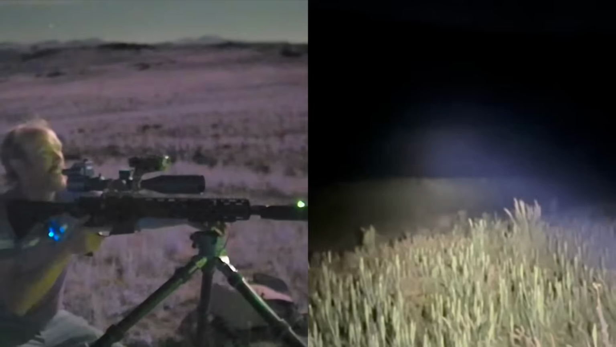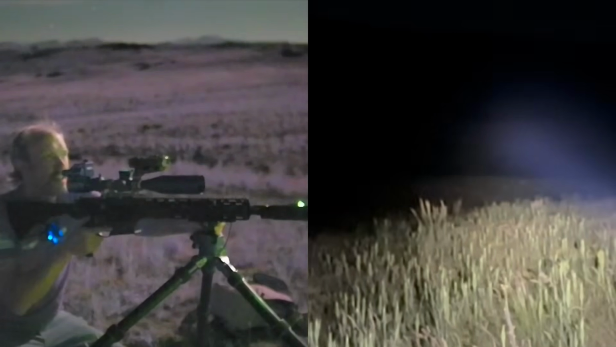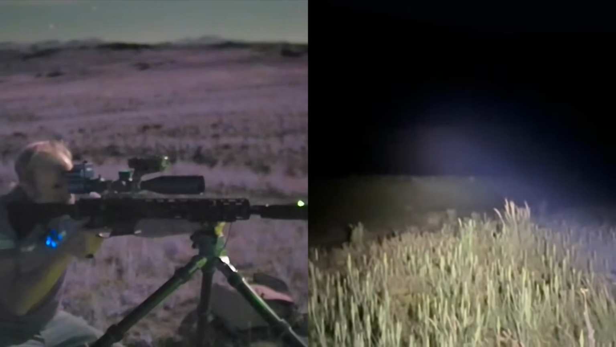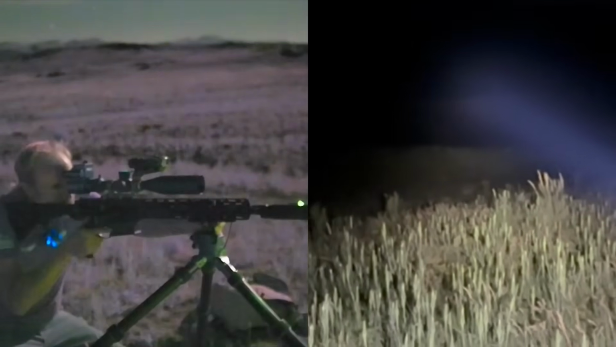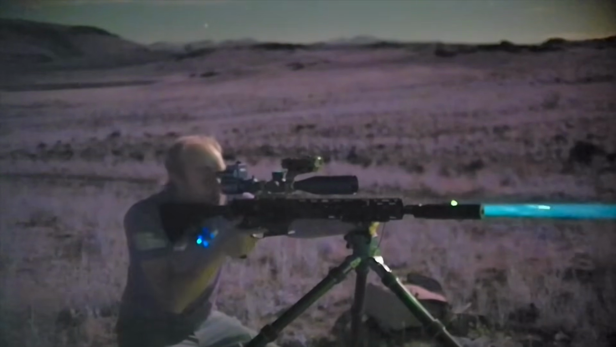So by eye, I can see the white plate out there just faintly, but when I look through the optic, it turns into kind of a gray, milky haze. So I can see the white plate in the gray, milky haze, but it's not clean enough that I would feel comfortable taking a shot.